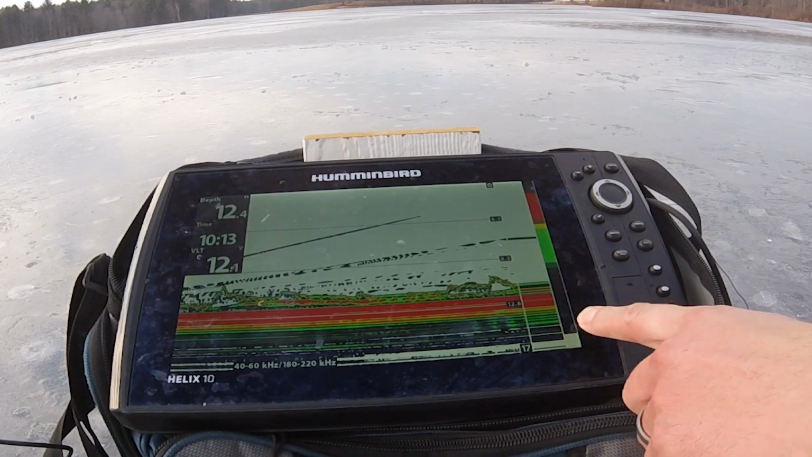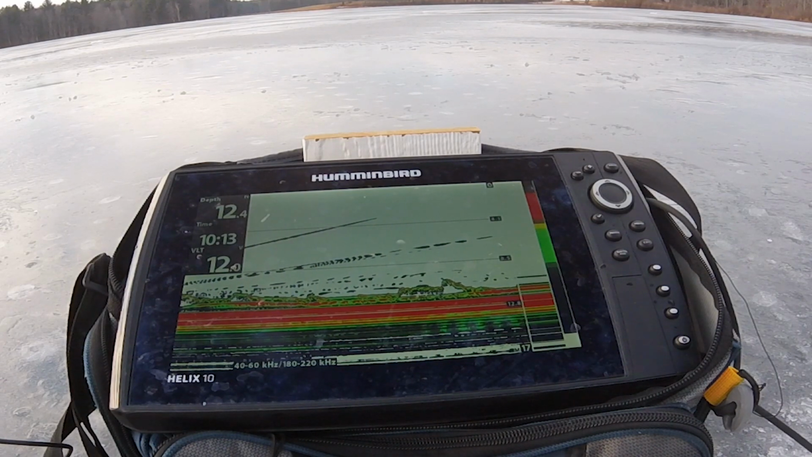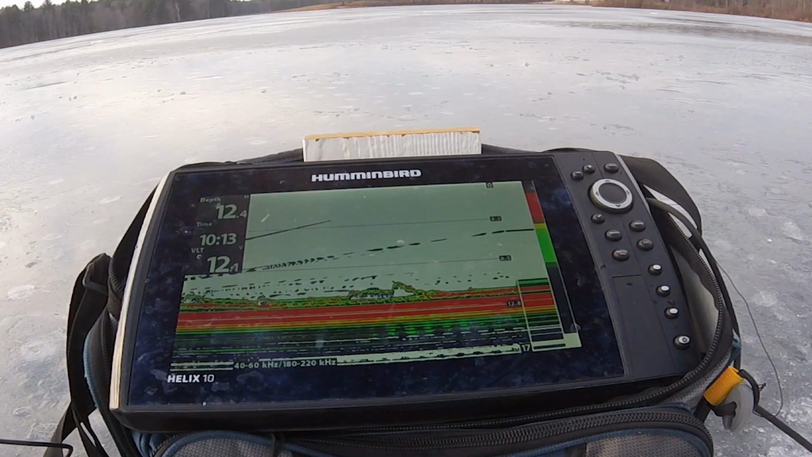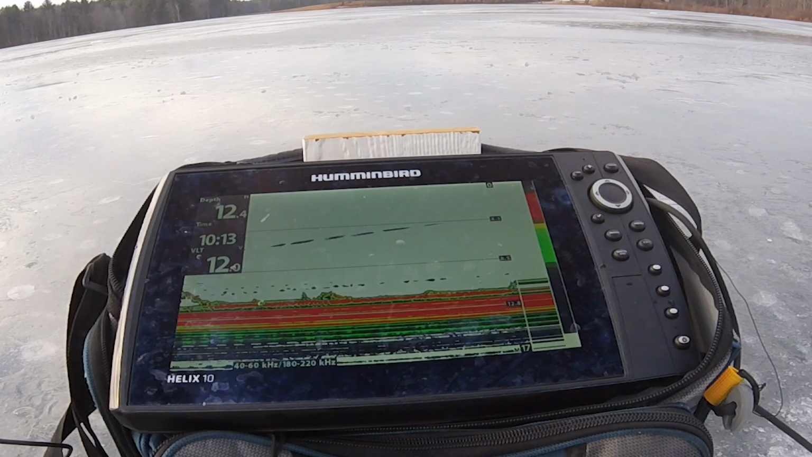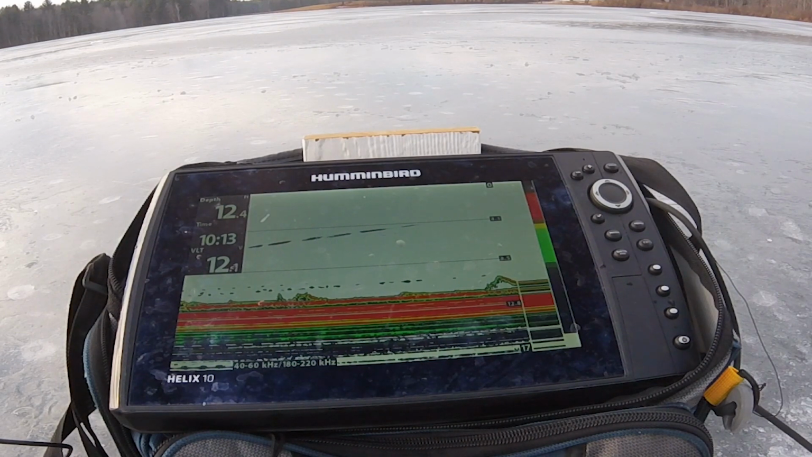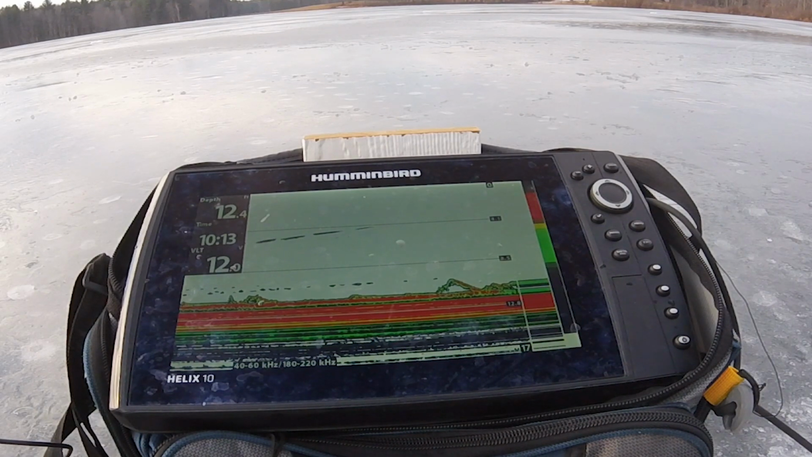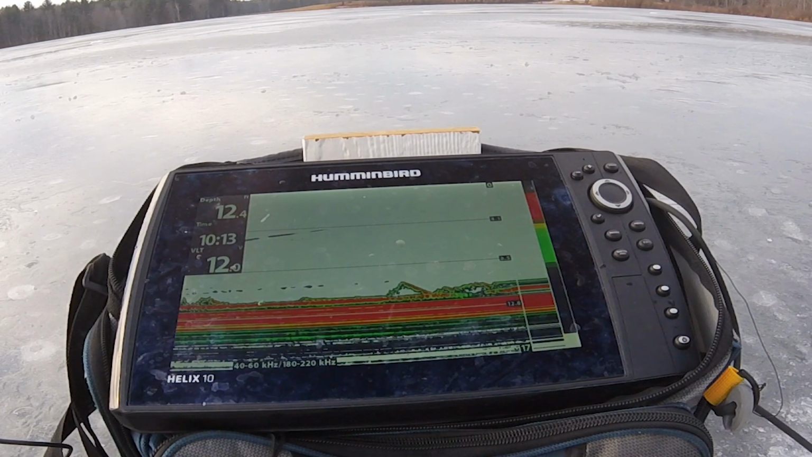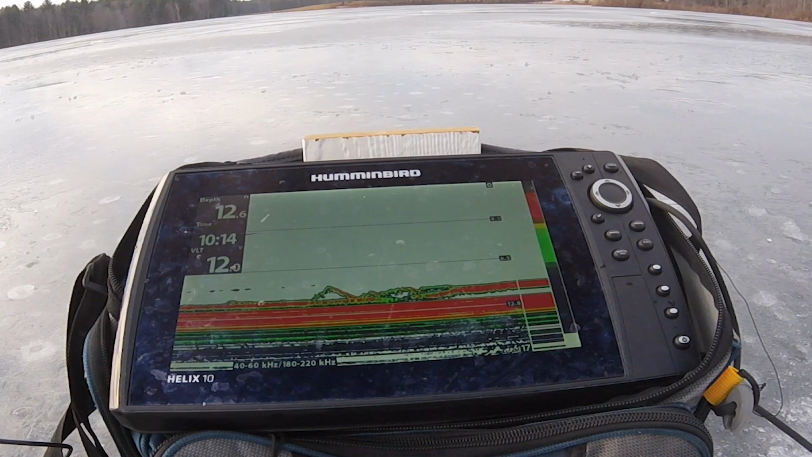Right now this one's not really having it. So I can try a couple different methods, putting it right in front of his face, which sometimes works. You can also use the dead stick technique, which I'm going to try with this one now because he's being a little finicky. So that's the dead stick technique, it's just sitting on the ice, just chilling there.